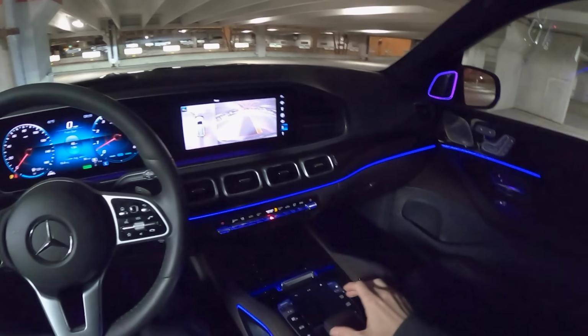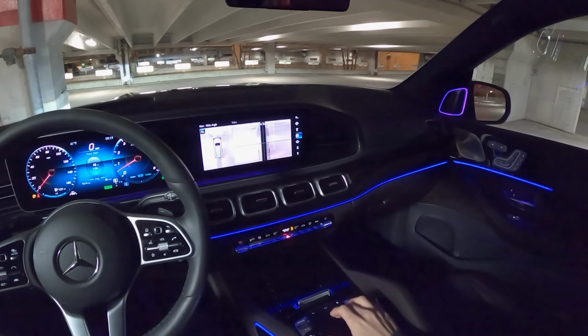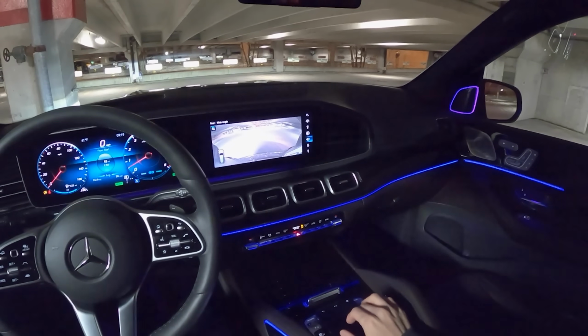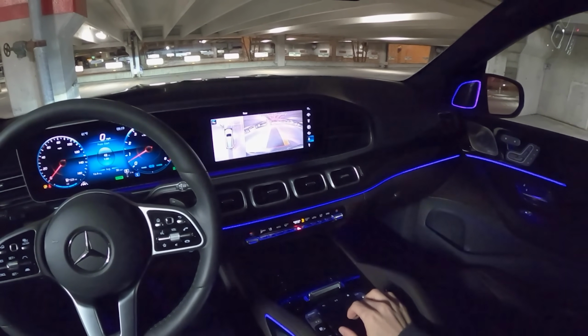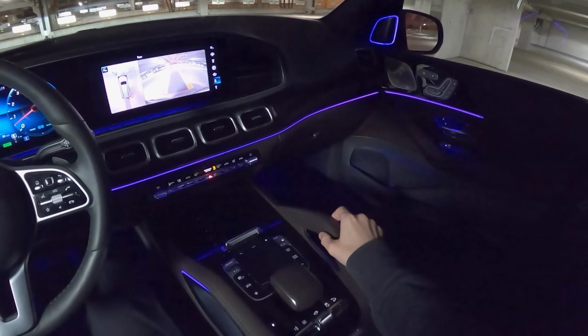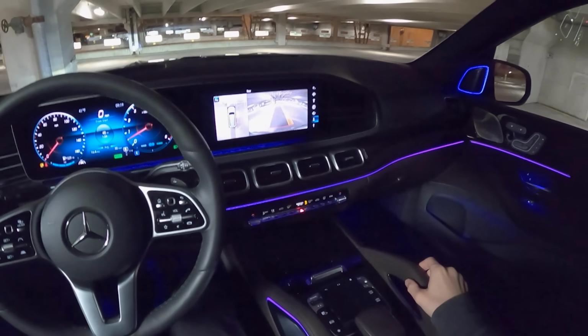Reverse cameras, off-road cameras, forward-facing cameras, you name it. This has it all, and they're all quite nice, high resolution. You can just pretty seamlessly filter through everything. Yeah, pretty cool.